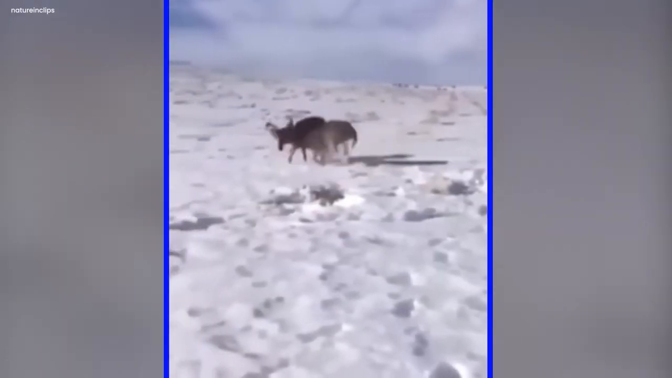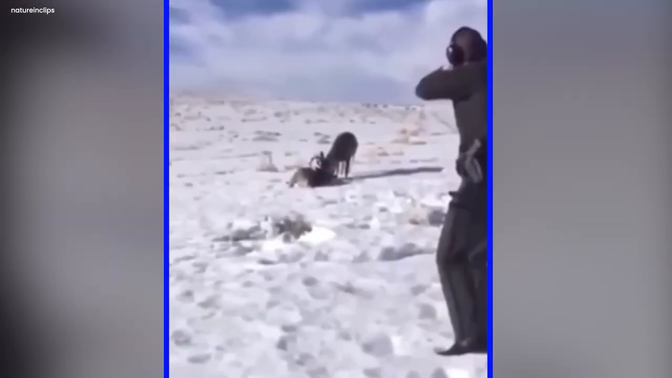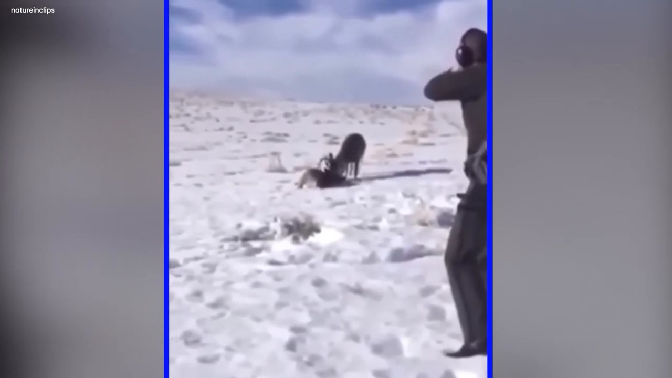It made the story feel even more interesting and strange. This person moved slowly towards the bucks, careful not to scare them. He pointed his gun very carefully. Then there was a loud noise. It felt like time stopped.